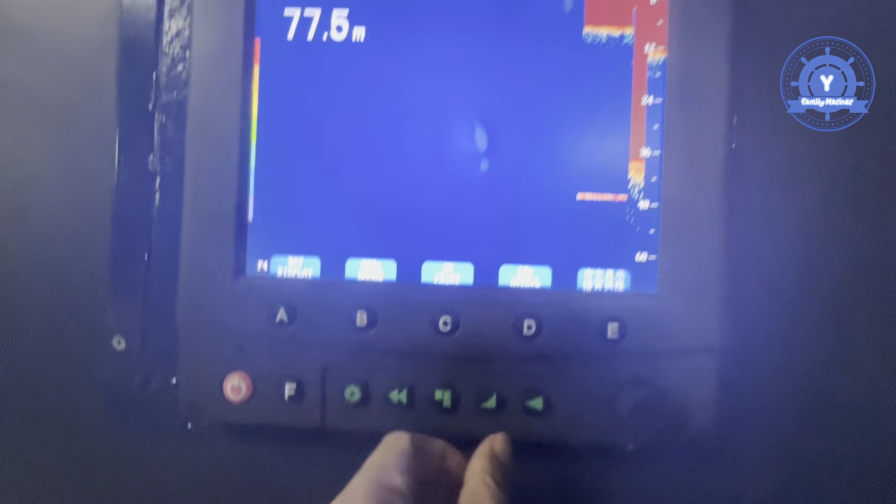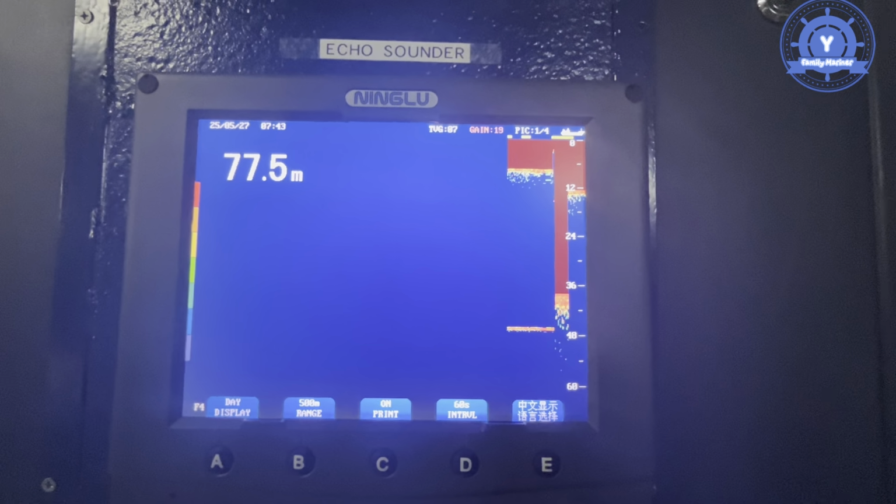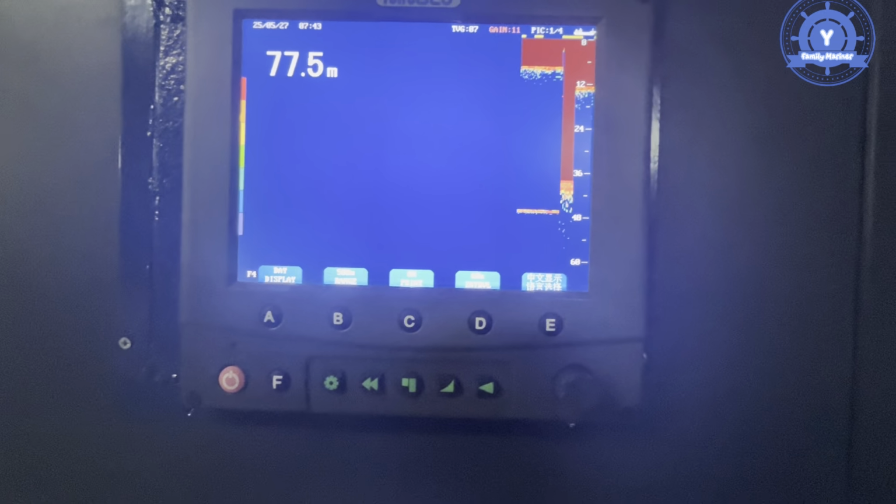This one is the other one, gain. This one is gain. You see? Yeah, this is gain. This is with the knob, clockwise and anti-clockwise. Gain better. So that is complete.